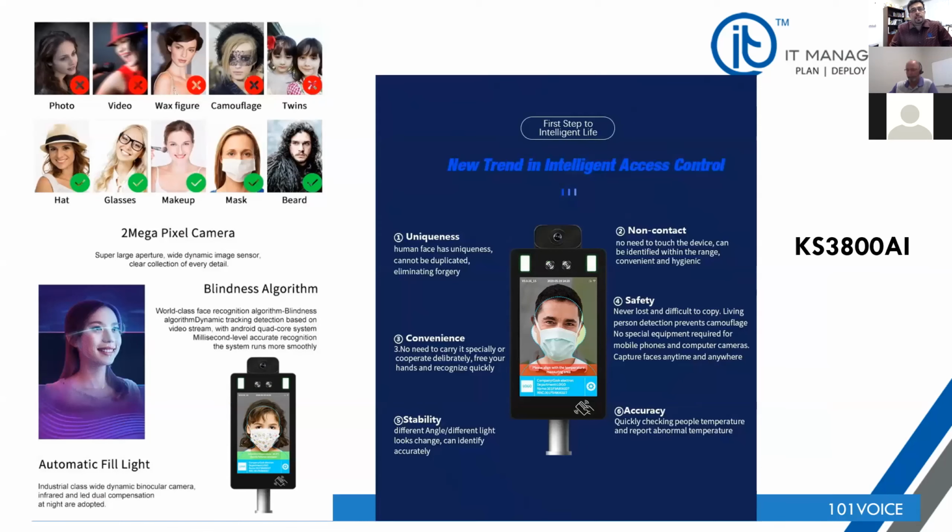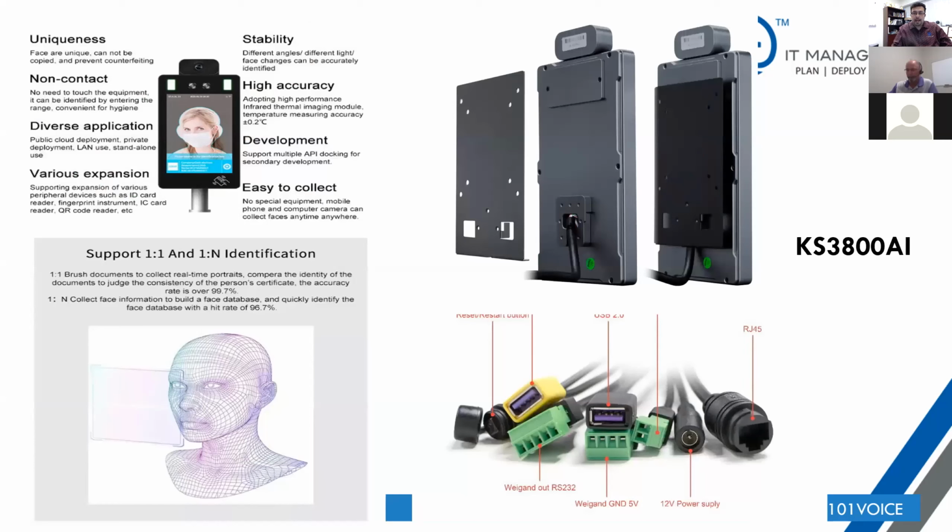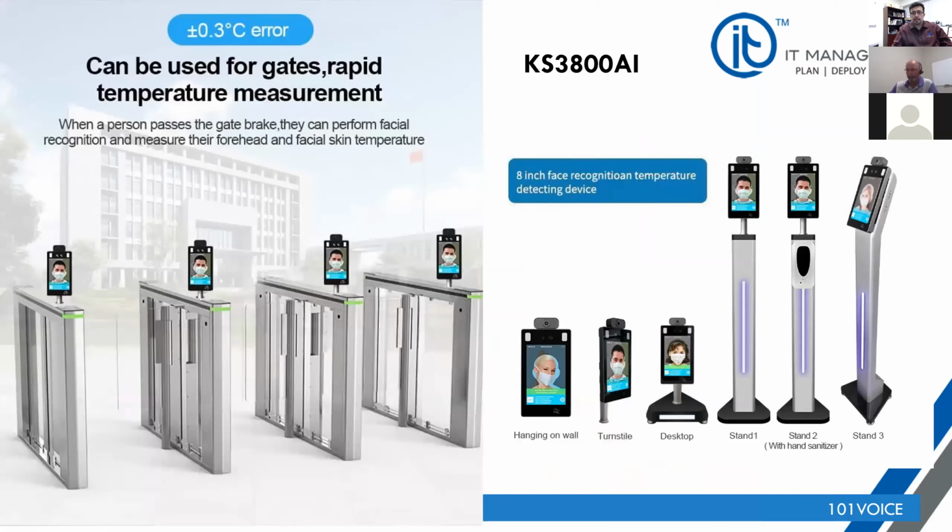What we have seen with this device, given that it does have those high-end cameras, is that it is able to recognize who the actual individual is, and whether it's the actual individual, or a photo, or a wax figure. So this device also has lots of different outputs. It goes on a network. It has a USB connection. It also has connection to alarm and door access control. It has the stand that I told you about for a desktop, and variations of the different types of stand.